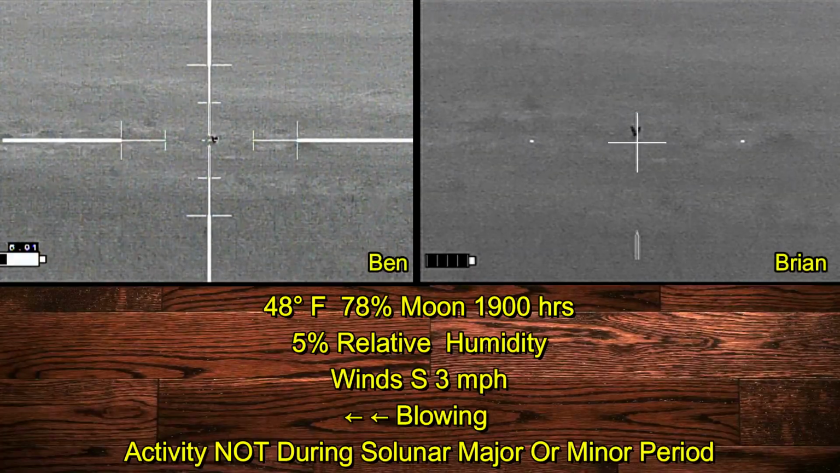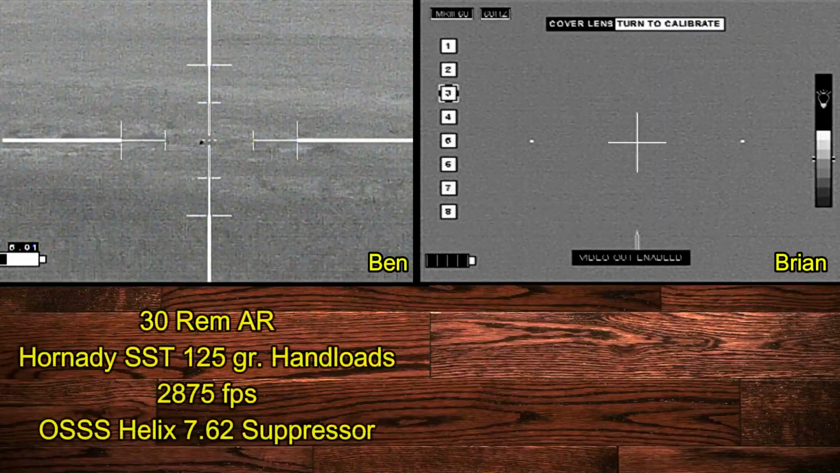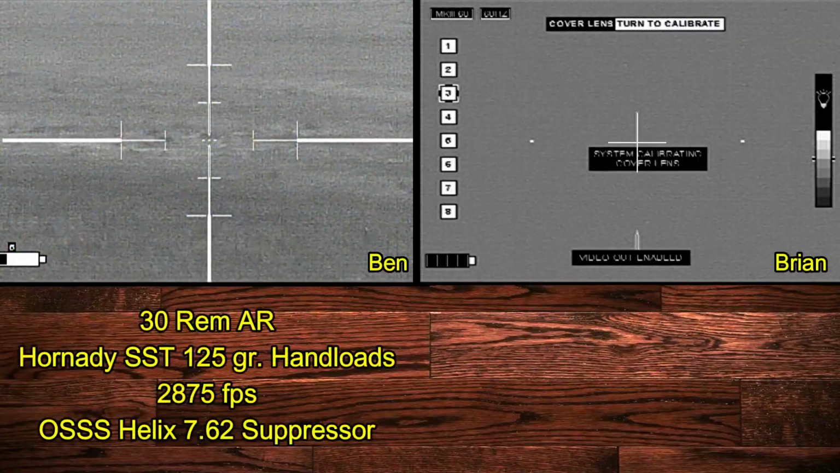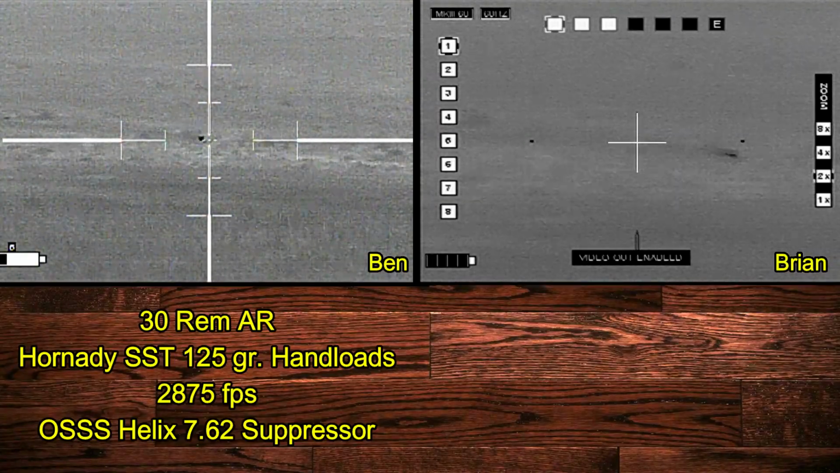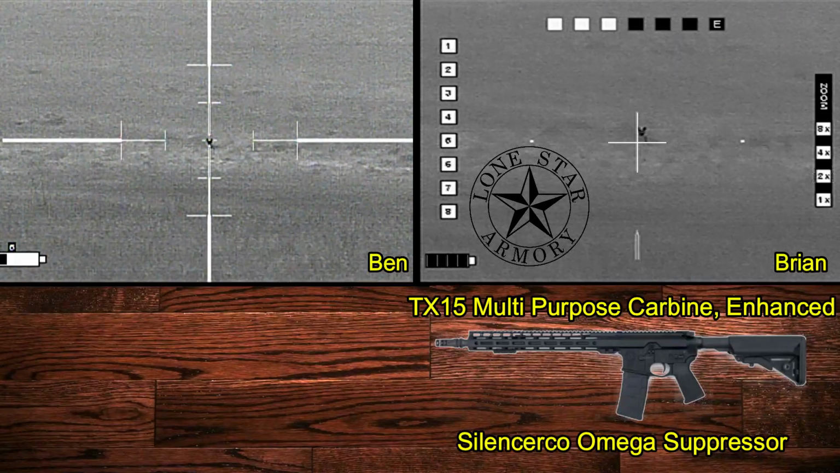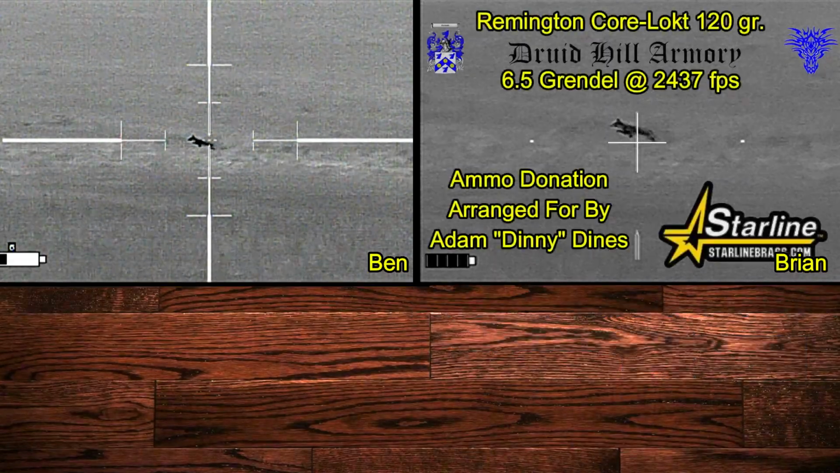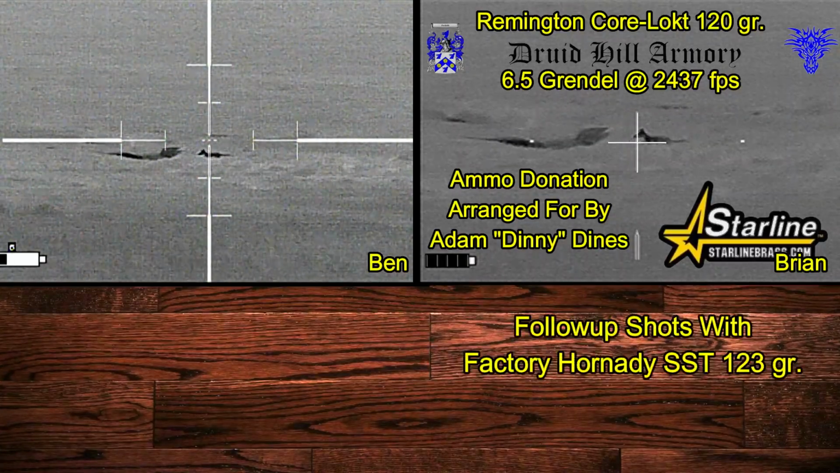Here Ben is set up on the left and I'm set up on the right. The wind is not a problem for us at this point. Now Ben's going to be shooting a 30 Remington AR, shooting Horn DSST 125 grain hand loads. And I'm going to be shooting the Lone Star Armory TX15 multi-purpose carbine enhanced, feeding it with Remington Core-Lokt 120 grain bullets loaded by Druid Hill Armory with Starline brass.